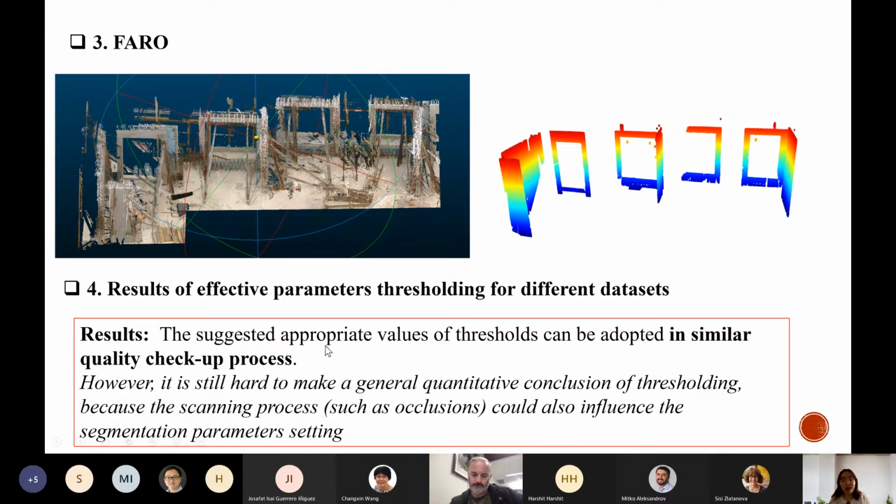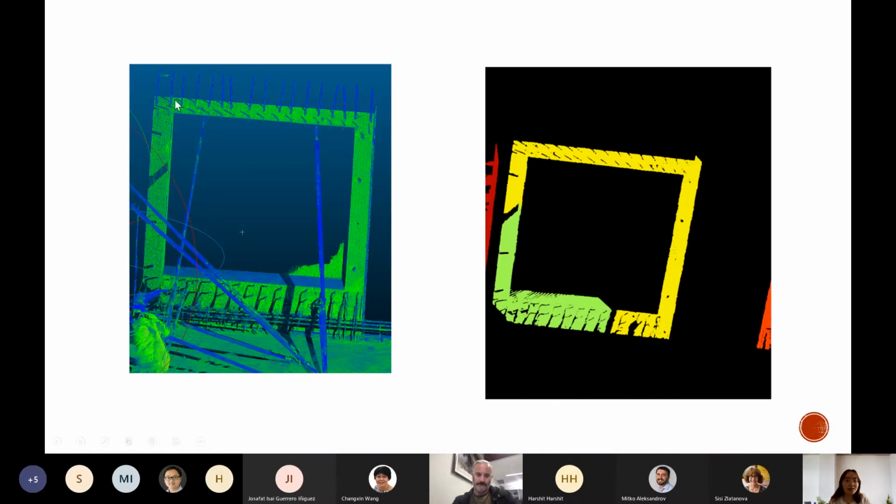However, it is still hard to make a general quantitative conclusion about the thresholds, because the scanning process also influences the segmentation parameter setting. For example, there will be some occlusions during the scanning process, as can be seen in this picture. This is one wall panel, but due to the supporting elements of each wall panel, there are areas that can't be scanned, so there will be blanks.